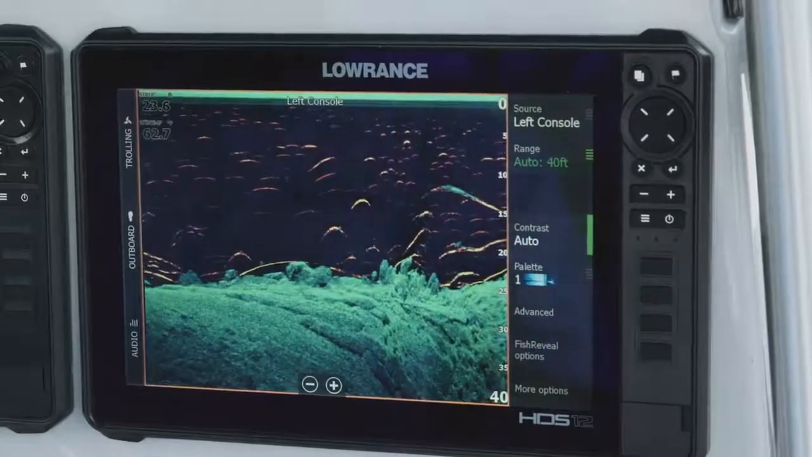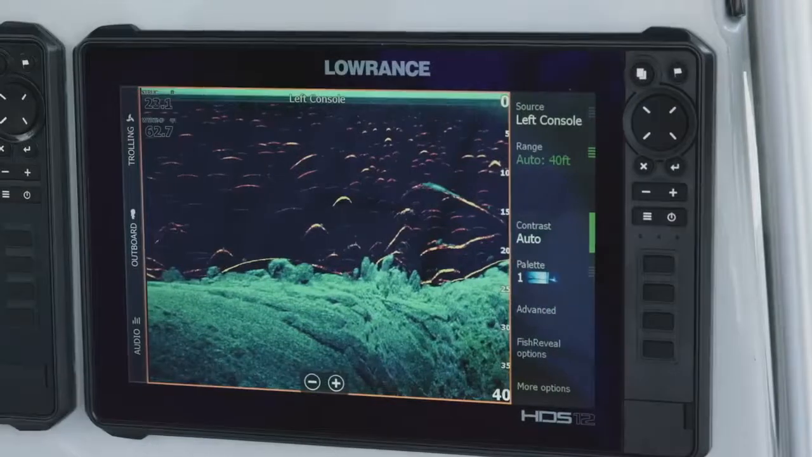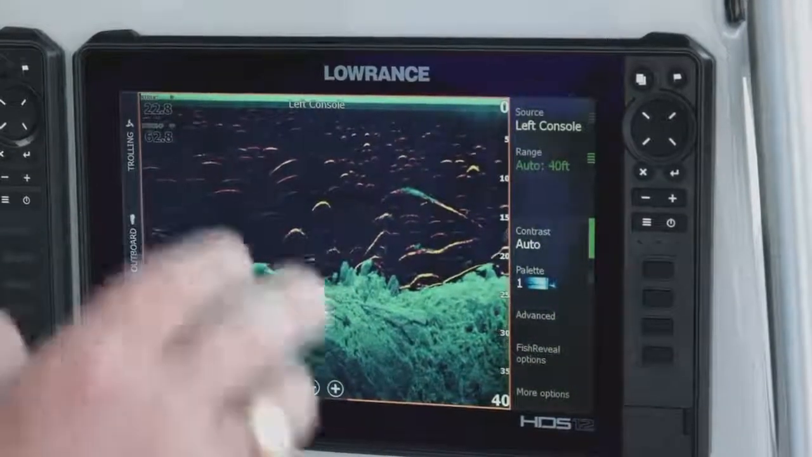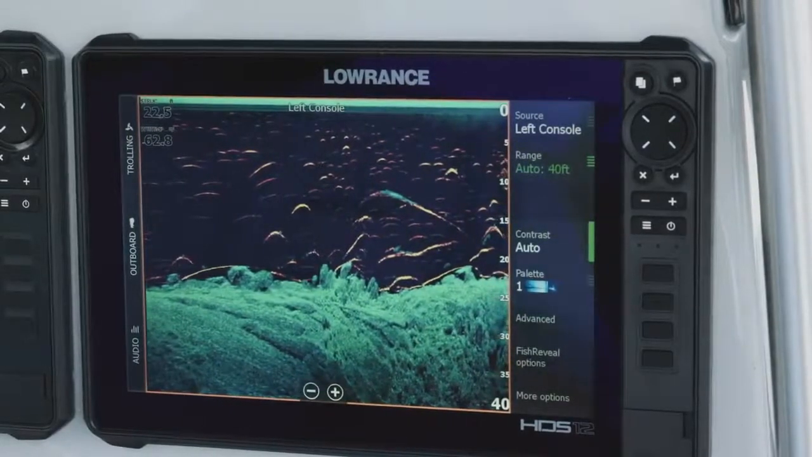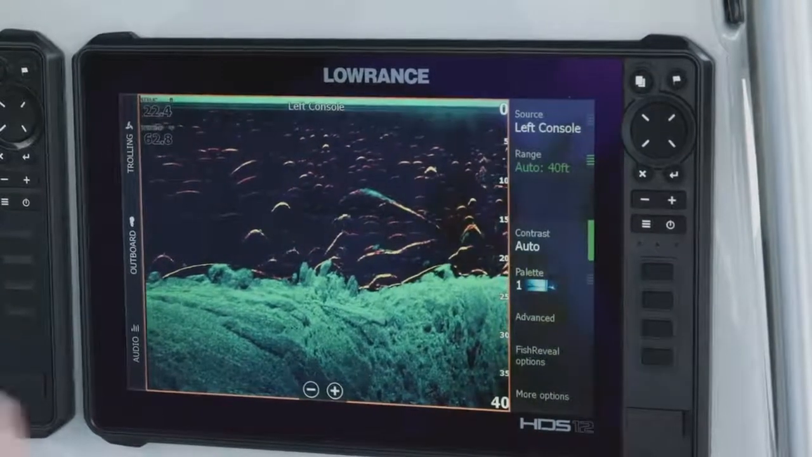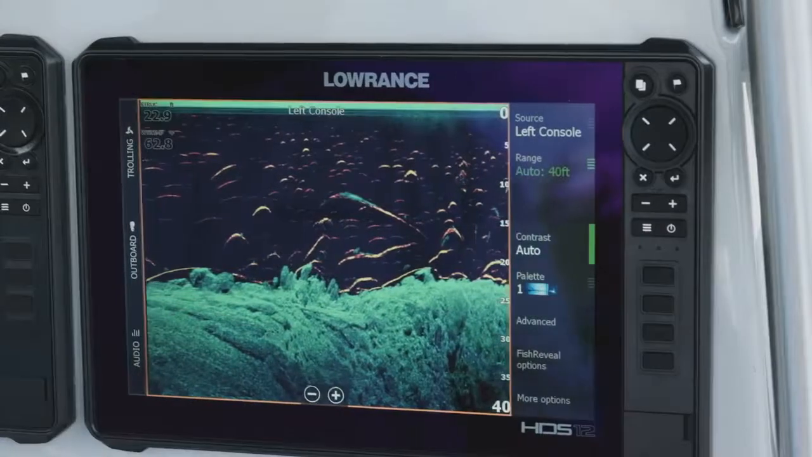We're gonna start looking. All right, you can see this area that we're in. It's got a lot of boulders and stuff in the water. And in the area we're in, you see a lot of these FishReveal arches. That's because this area has a high concentration of white bass, and then another type of fish called a spoonbill or a paddlefish. There's a lot of those in this area, and those are what these really giant marks are that you see around here.